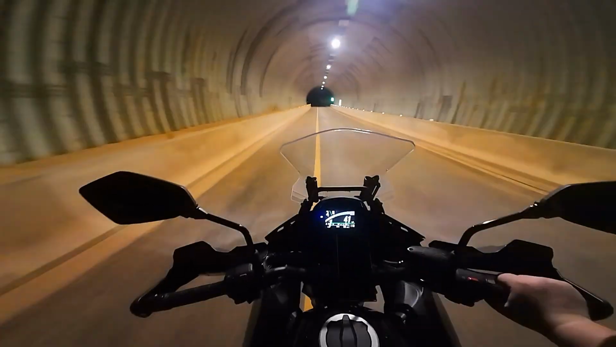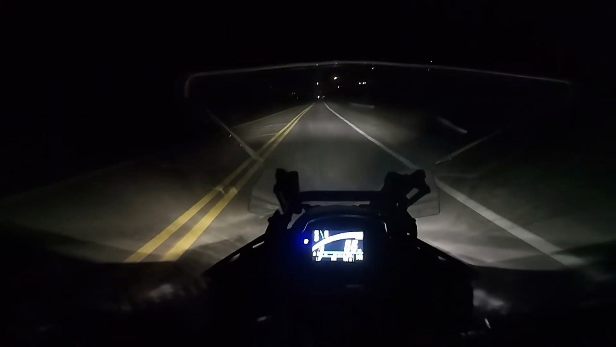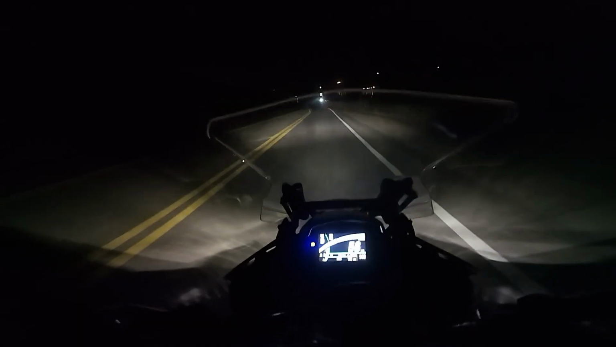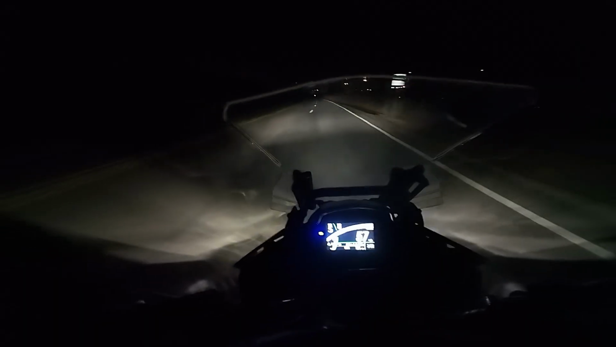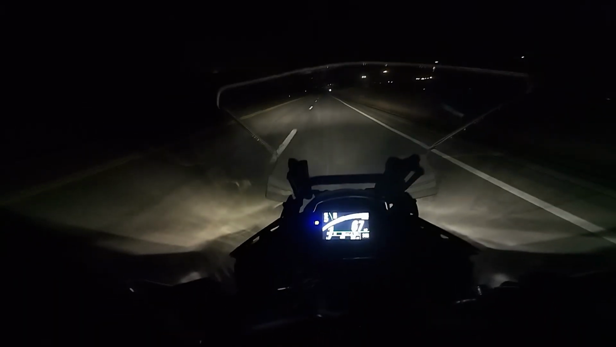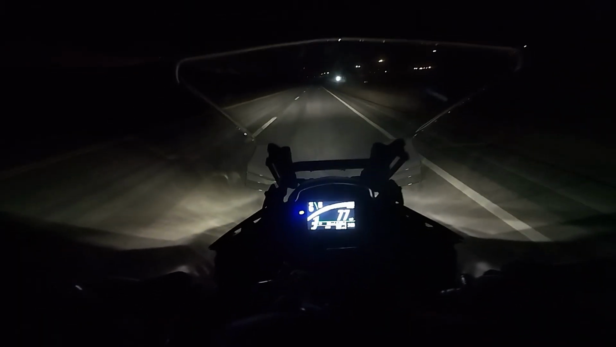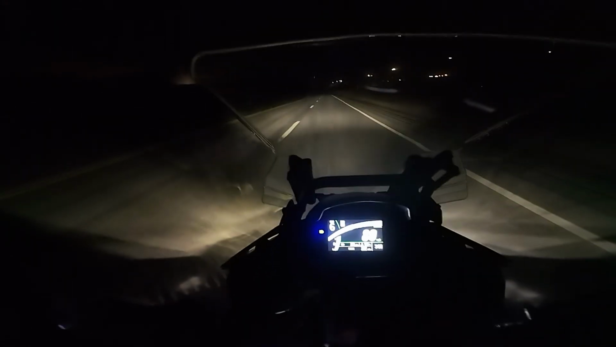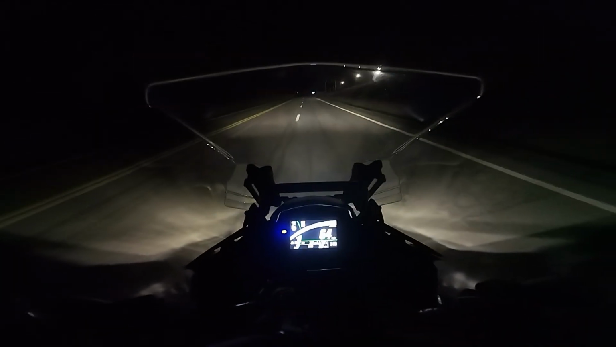But yeah, no, bro. They expect you to go 25 on this. And I'm like, hell no. And this one too, watch. We have a passing zone up here. This is absolutely crazy. Look. Keep right except to pass, and this is a 25. Are you kidding me, guys? This is in Mexico, by the way. So I'm not held liable for nothing.